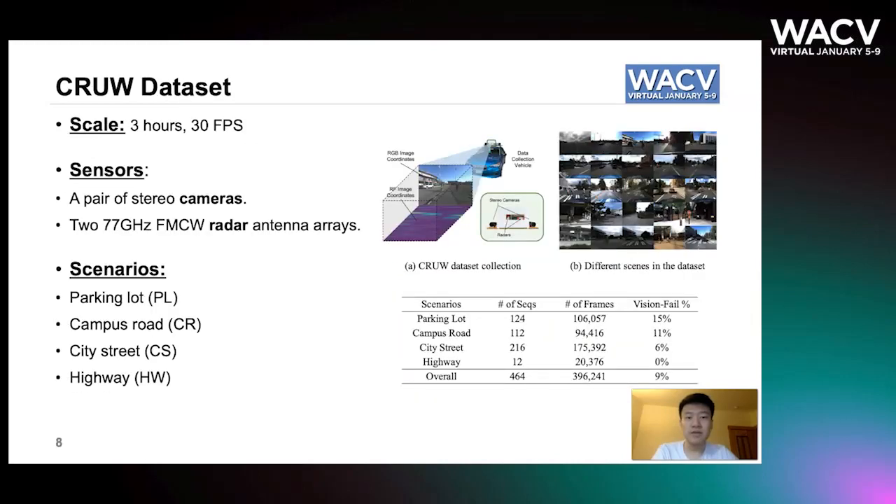To train and validate our method, we collect a dataset named CRUW, containing a synchronized and well-calibrated camera and radar sensor system. It includes about 3 hours of data at 30 FPS with 4 different scenarios: parking lot, campus road, city street, and highway. The processed CRUW dataset is available at our project website.